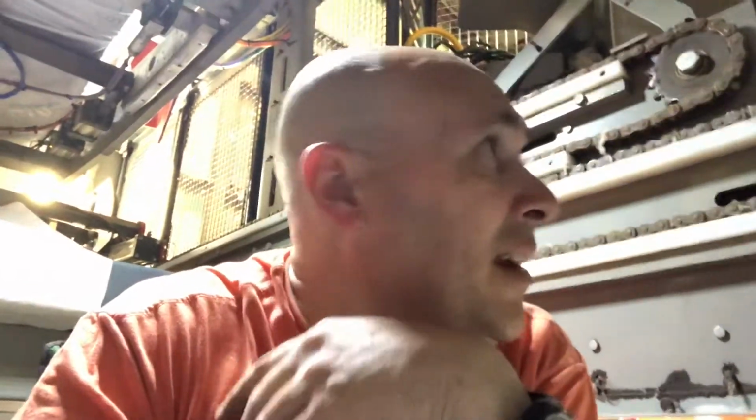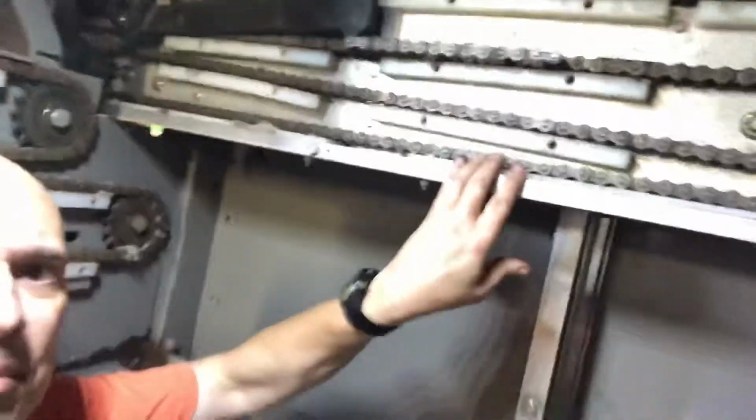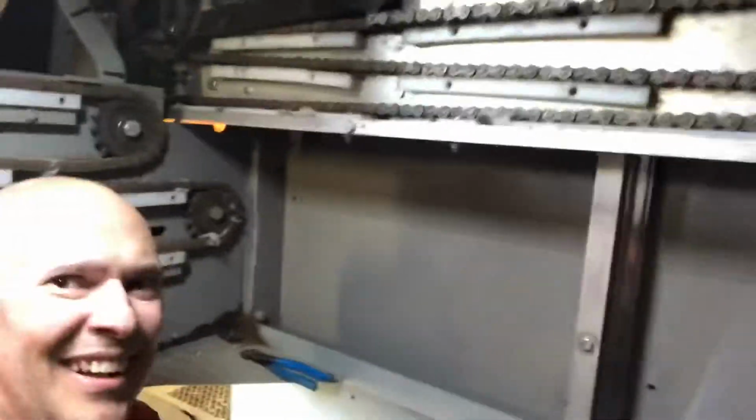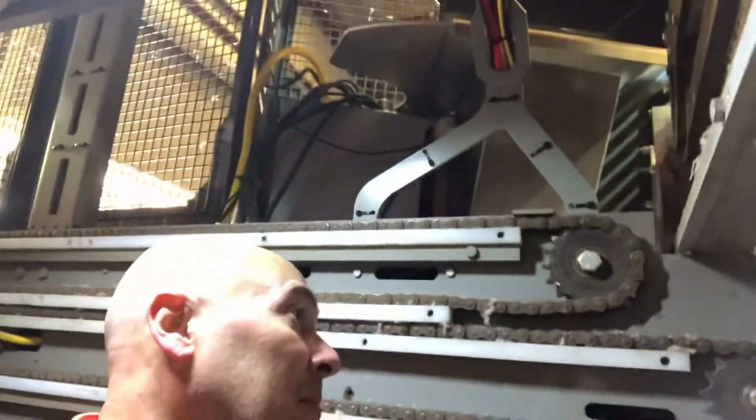Alright y'all, I'm in one of our pieces of equipment in here, and I have got to get this assembly out. I'm about as deep inside this bagger as you can get. I'm done with the other piece of equipment.